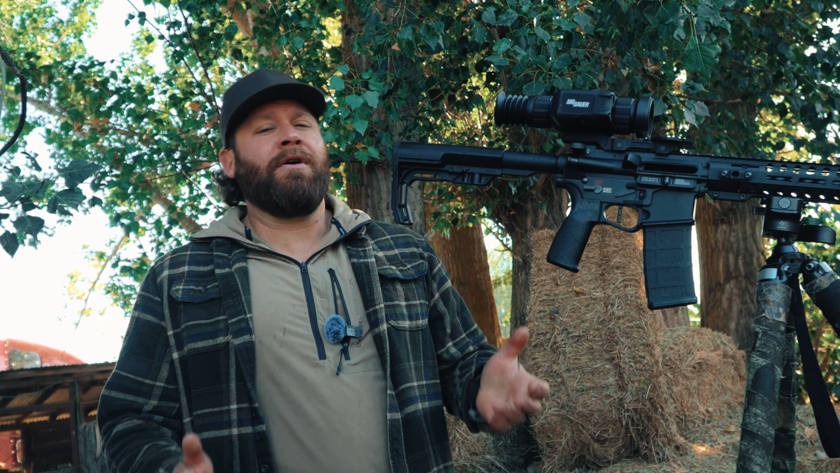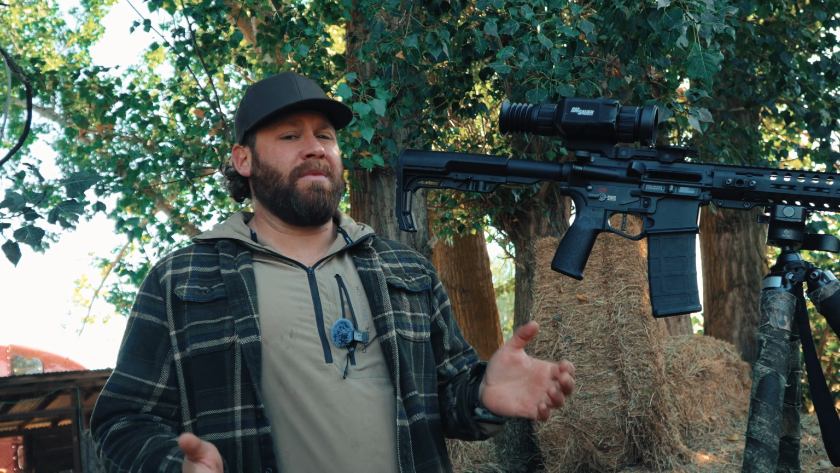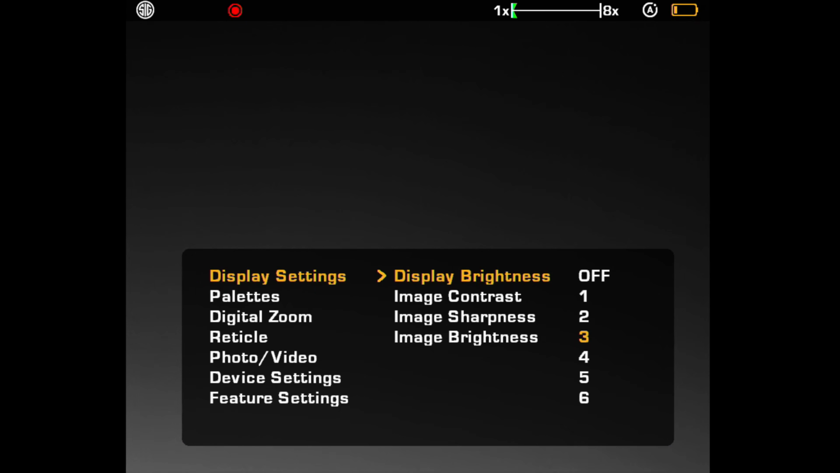Because this is brand new and nobody's ever seen this before, I'm going to just quickly run you through some of the basics in the menu. So check this out. You hold down the power button for just a second, the menu turns on, you have your display settings, your brightness, your image, your contrast. And I have my display brightness set at 3, my image contrast set at 3, my image sharpness set at 13, and my image brightness set at 3. Obviously, you can change those.